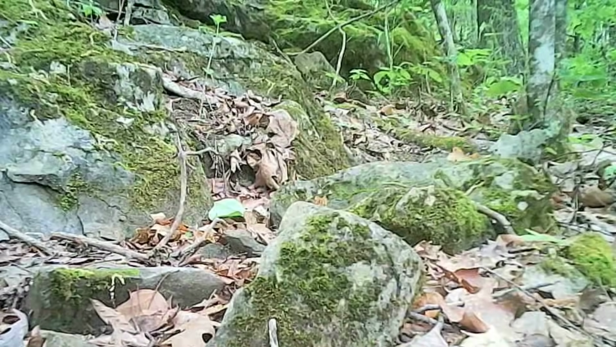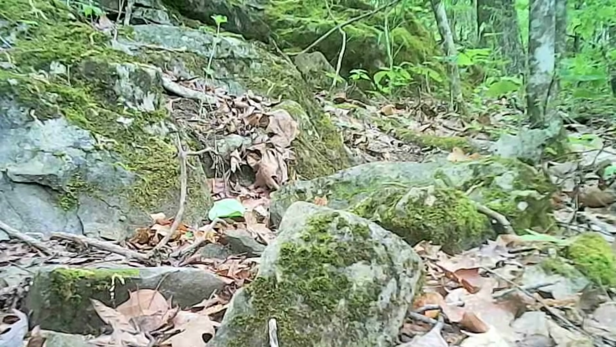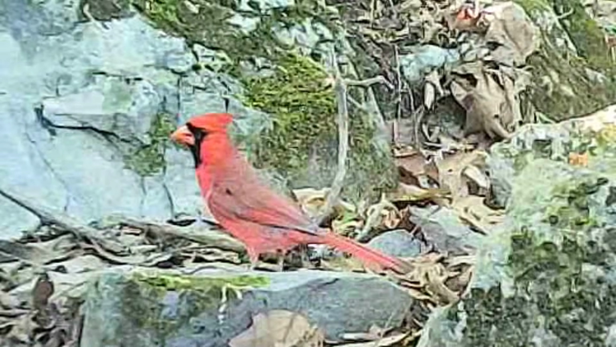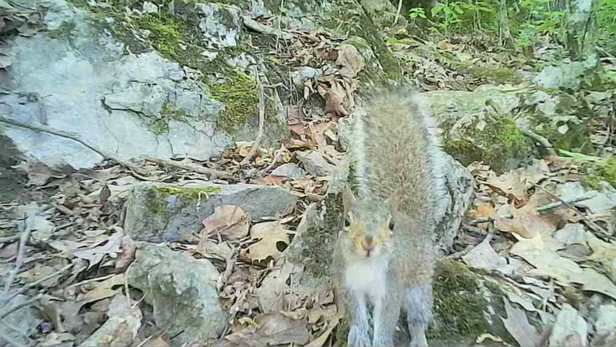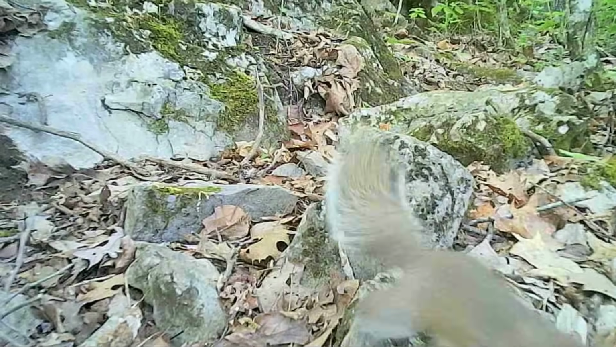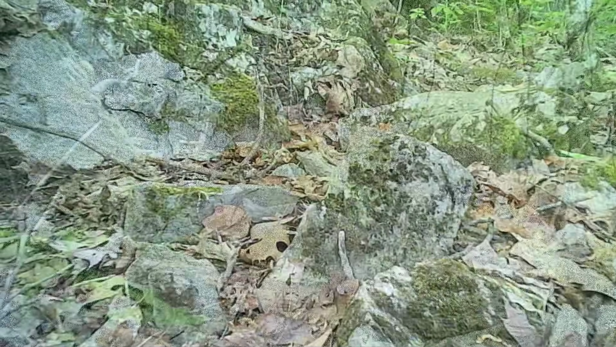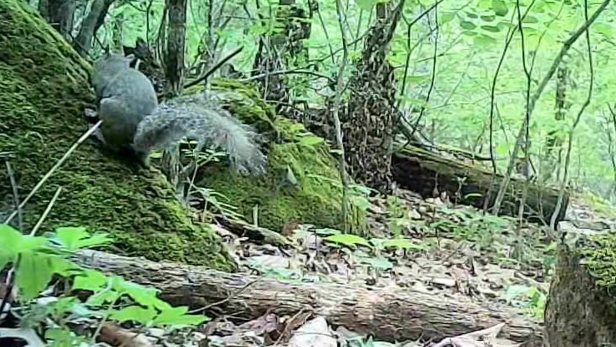There's old Dirty Dan on the path, heading back home. There's a cardinal on the path. Ain't he pretty? There's a little squirrel, gotta say hi. And there at the log, there's old Ricky.